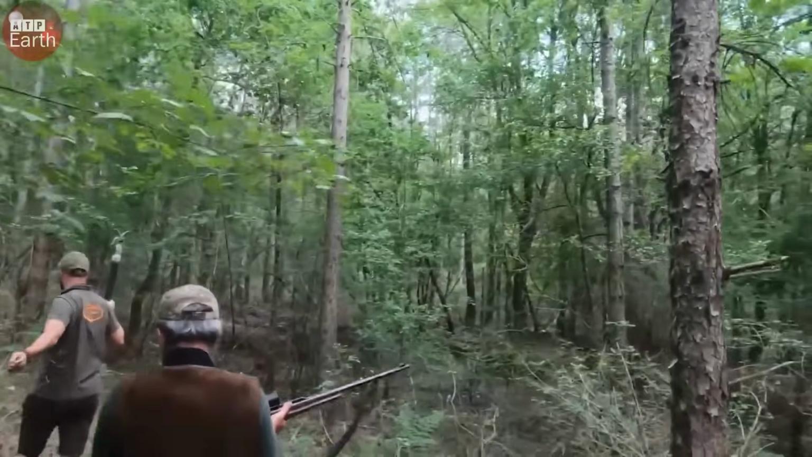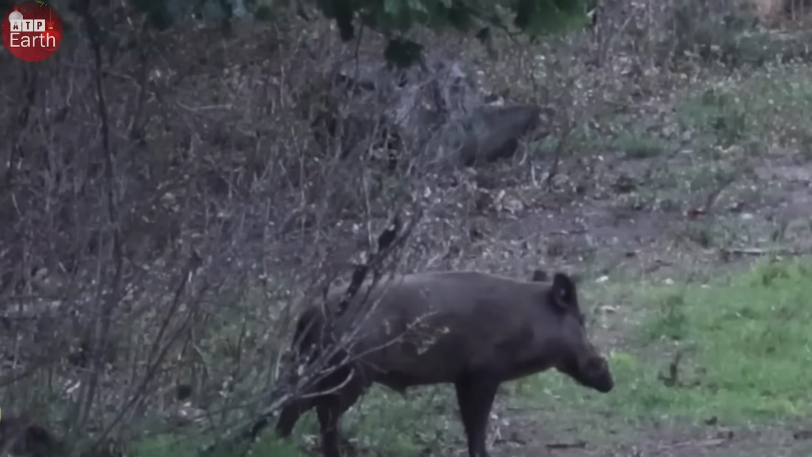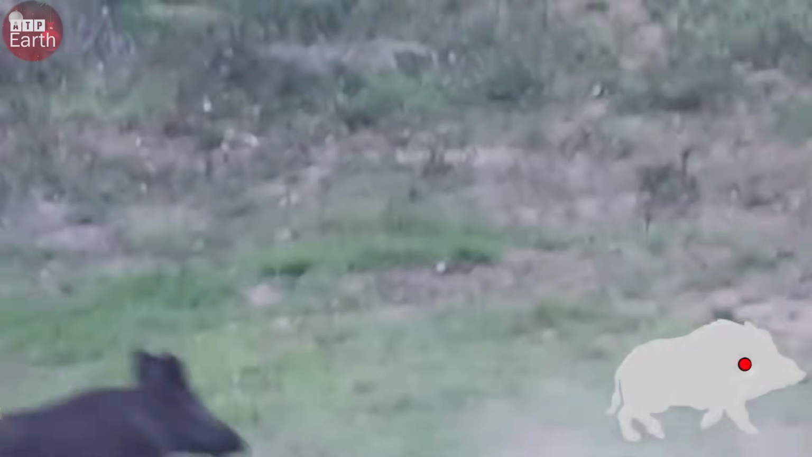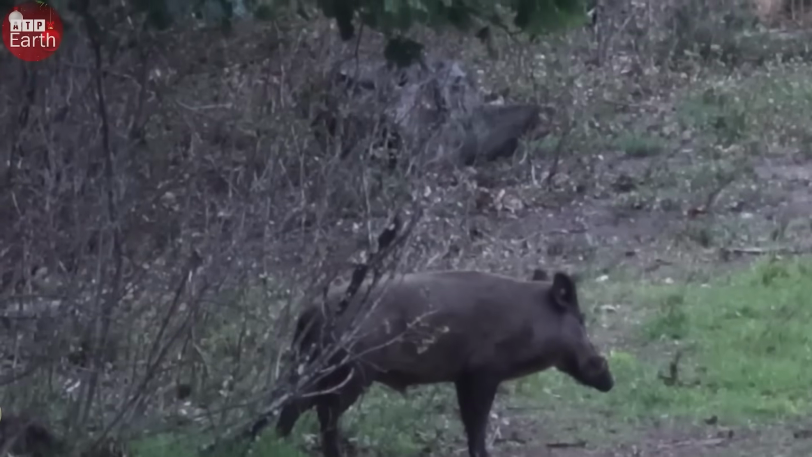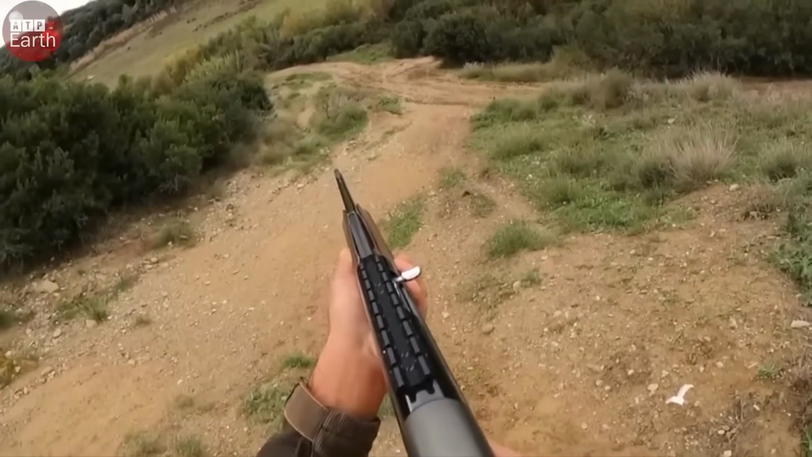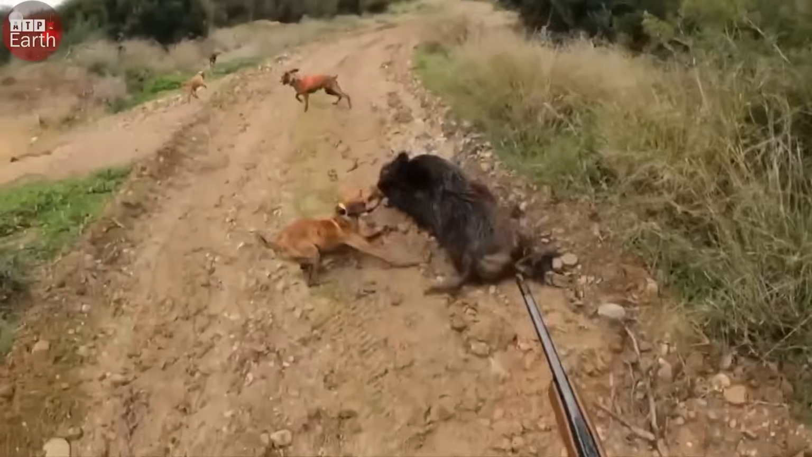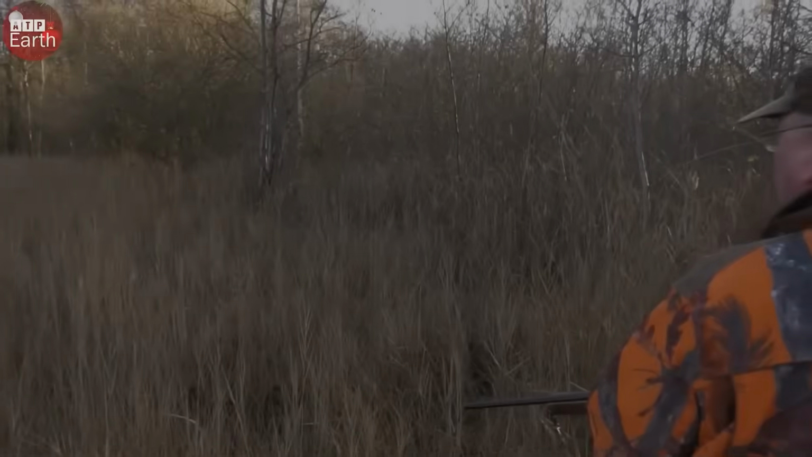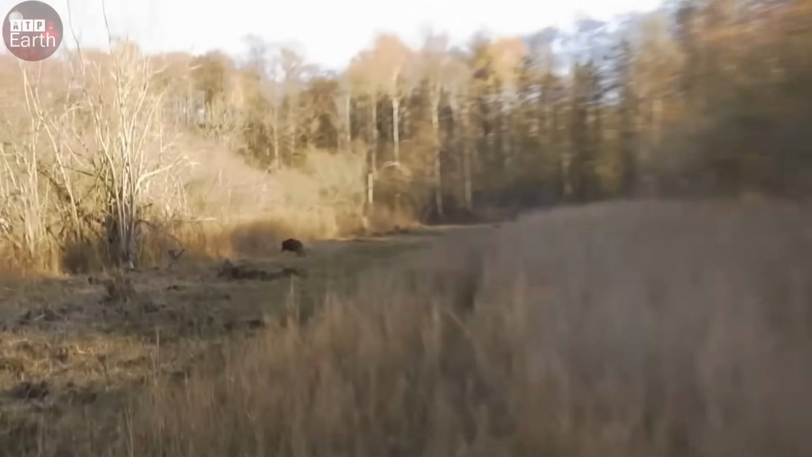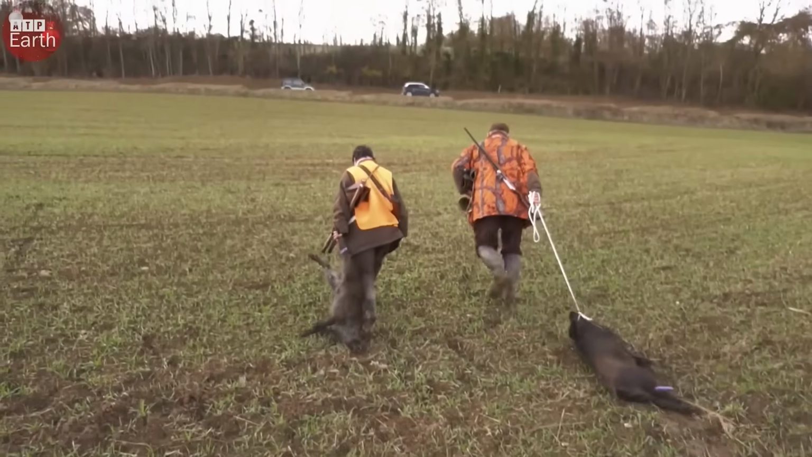As the day drew to a close, more wild boars began appearing. Ambushes were no longer an option, we had to give chase. I kept a steady pace, focused my aim, and took one down at 60 meters. A buddy of mine bagged another nearby. After a long, exhausting day, we had achieved something incredible. This hunt wasn't just a success.